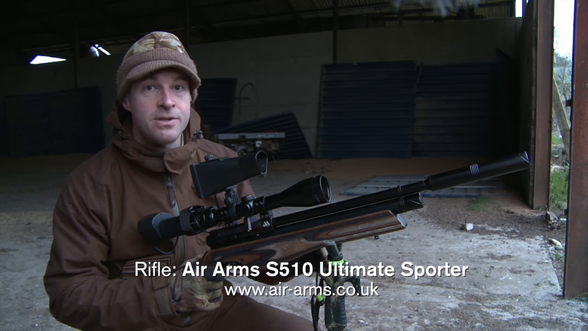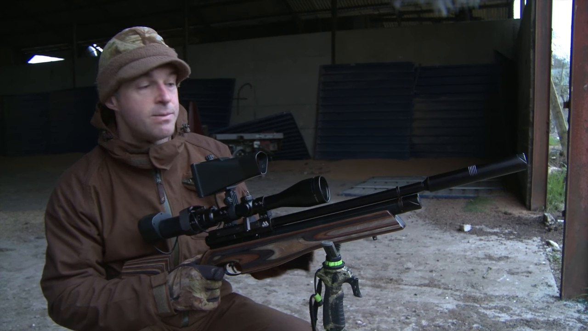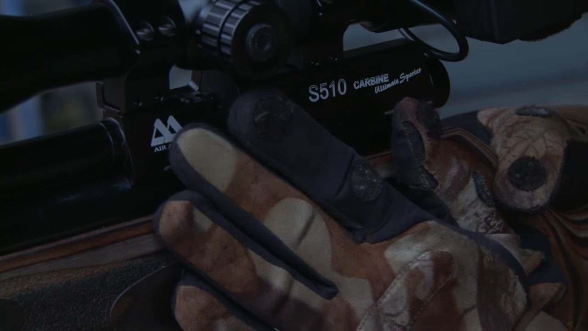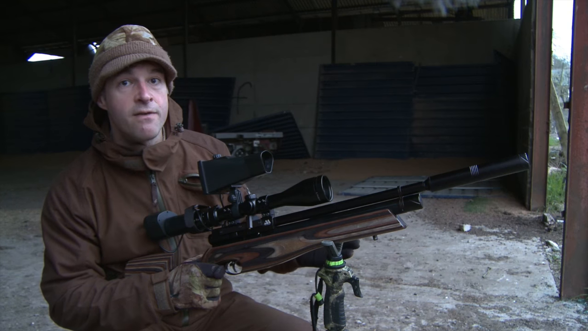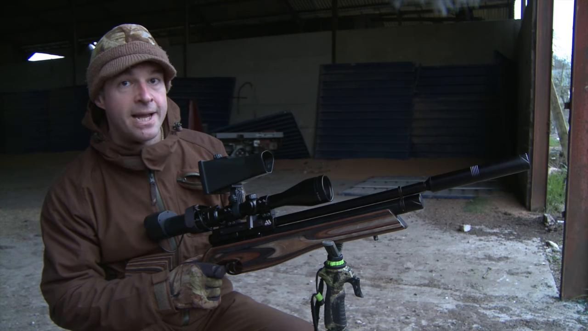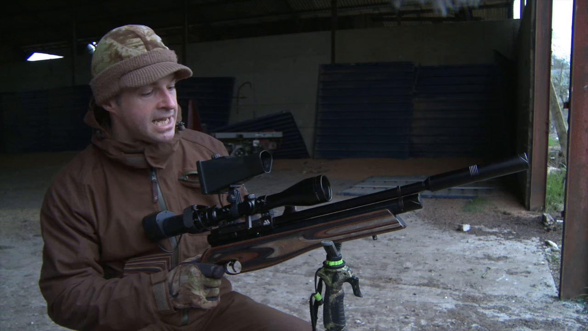Before that happens, I'll have a quick run through the kit that I'm using for tonight, which will probably look pretty familiar to most of you. The gun is the Air Arms S510 Ultimate Sporter, nice and quiet. Legal limit, which is just about perfect for this sort of relatively close range ratting, and of course it's also got that 10-shot magazine, which just saves me from messing about trying to reload once it does get dark.